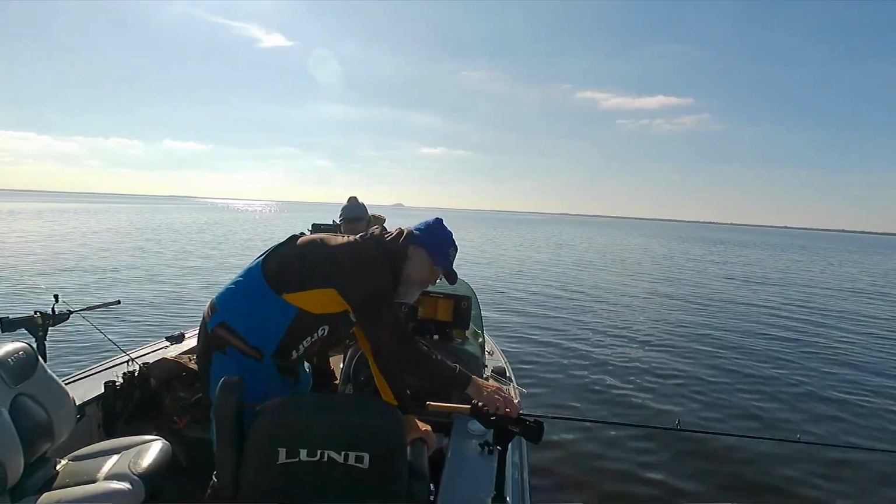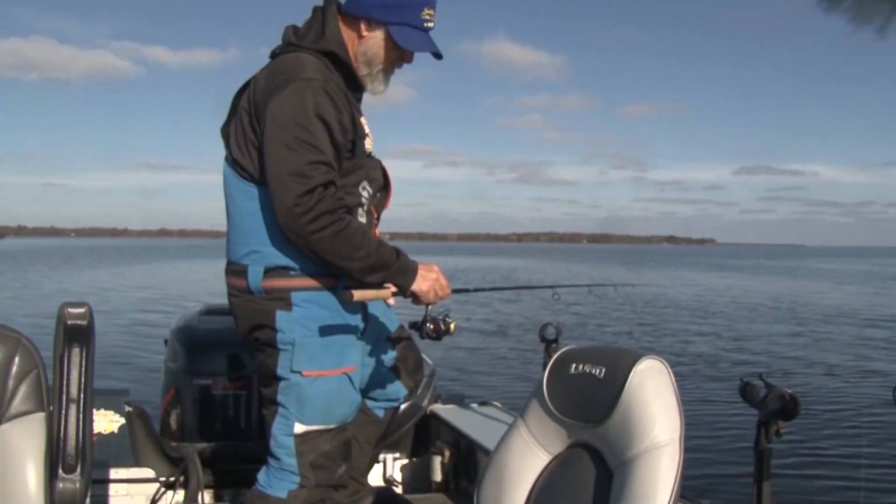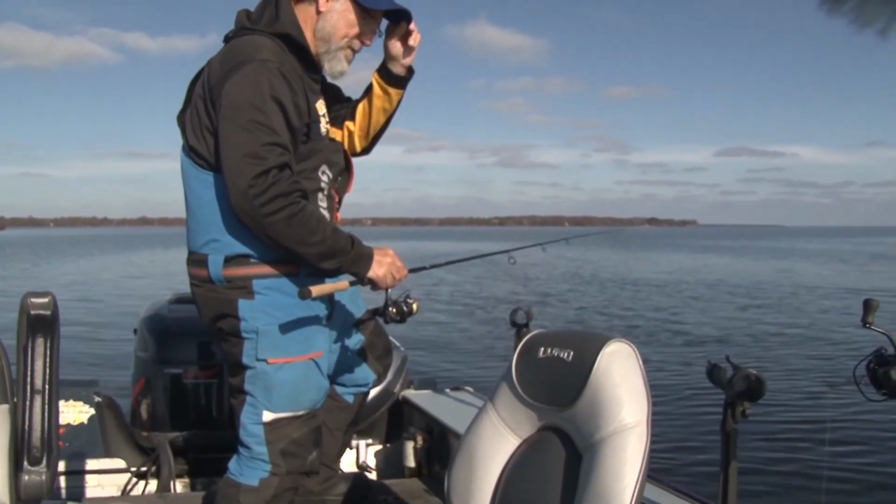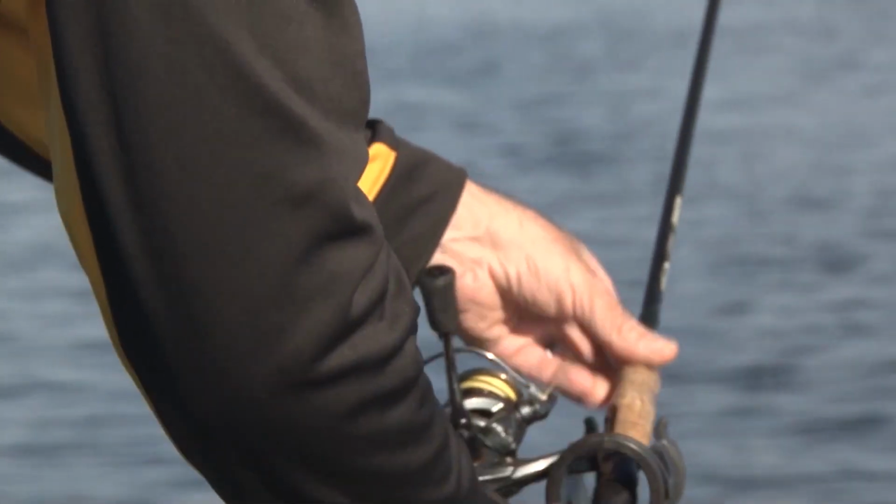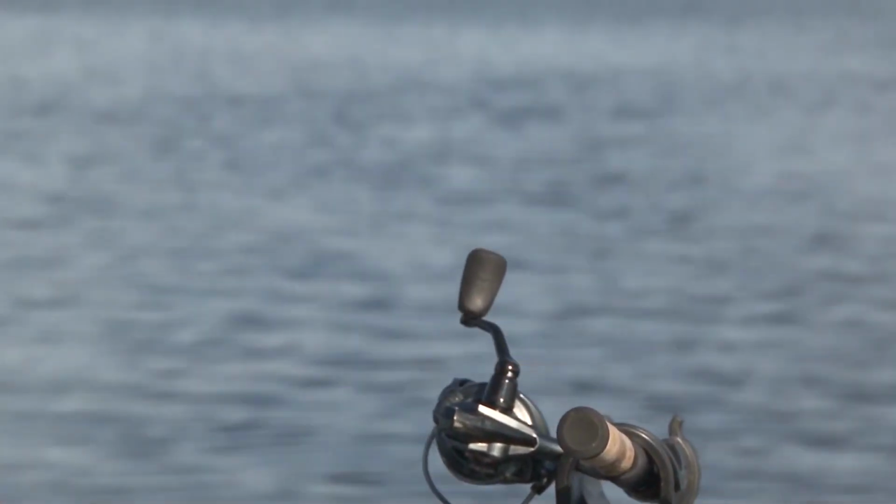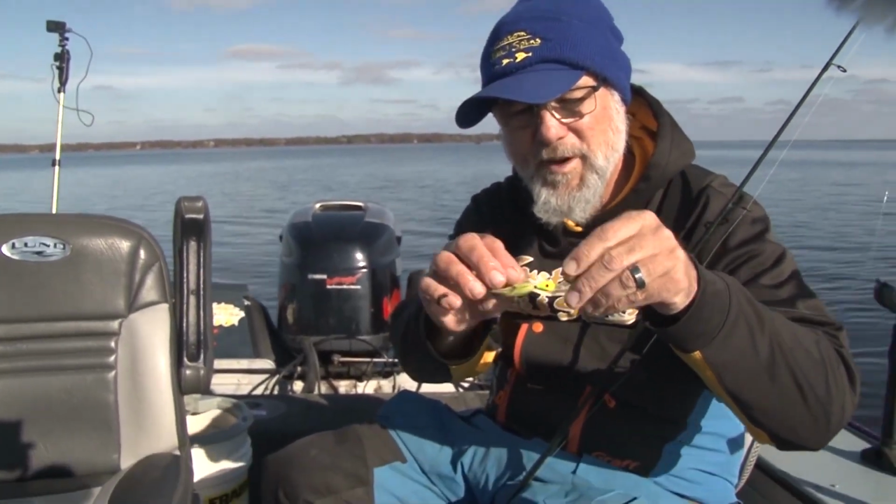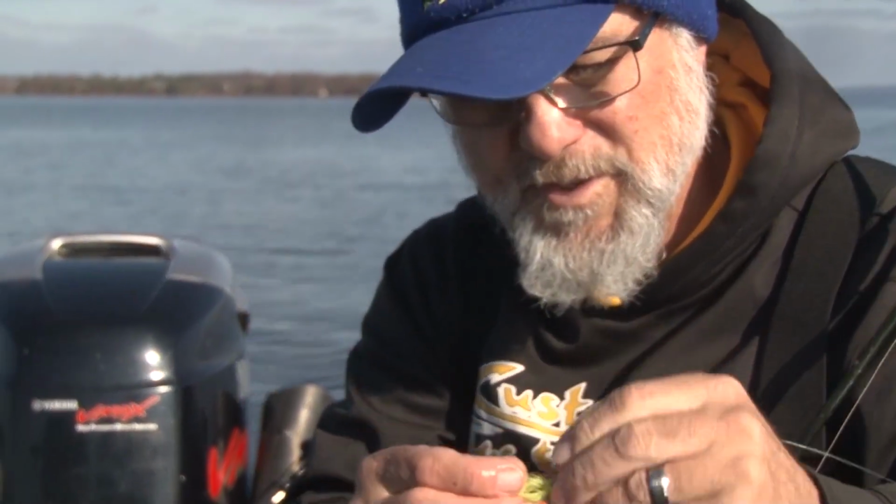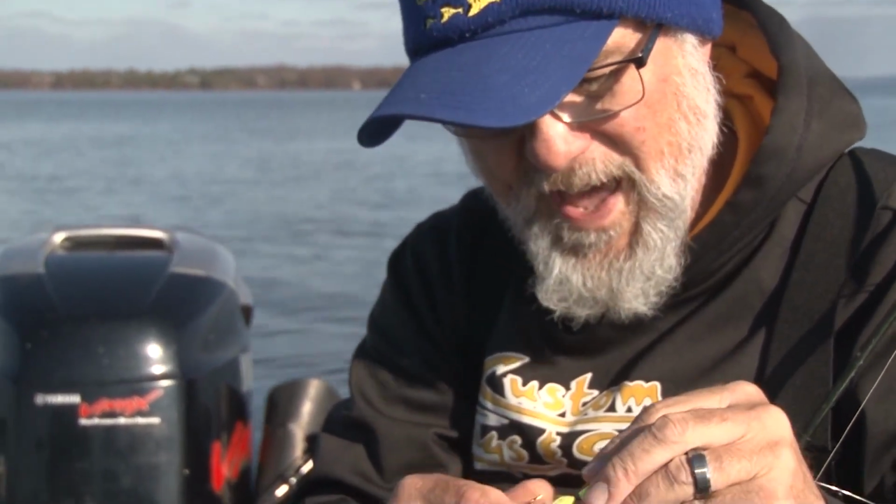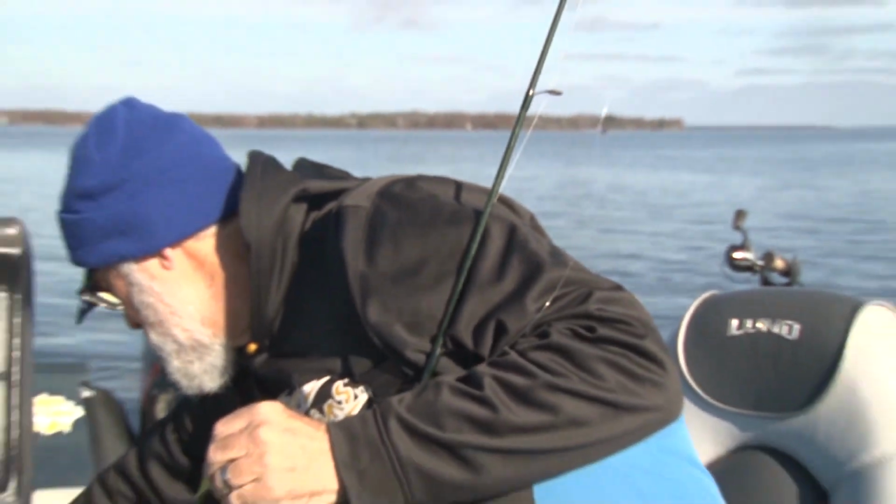Now, I like these St. Croix rods. This one's a snap jig rod. That one there is a little bit more limber. That's a rigging rod, but this is a snap jig rod. It's a 6.5 foot rod. That's really just perfect for walleye fishing. This one here is an H2O jig, but we've got it tied up with some bucktail, so it's one of Beef Fishing Tackle's bucktail jigs. So it's still got the same kind of action, works real well, but it's got a little extra color.